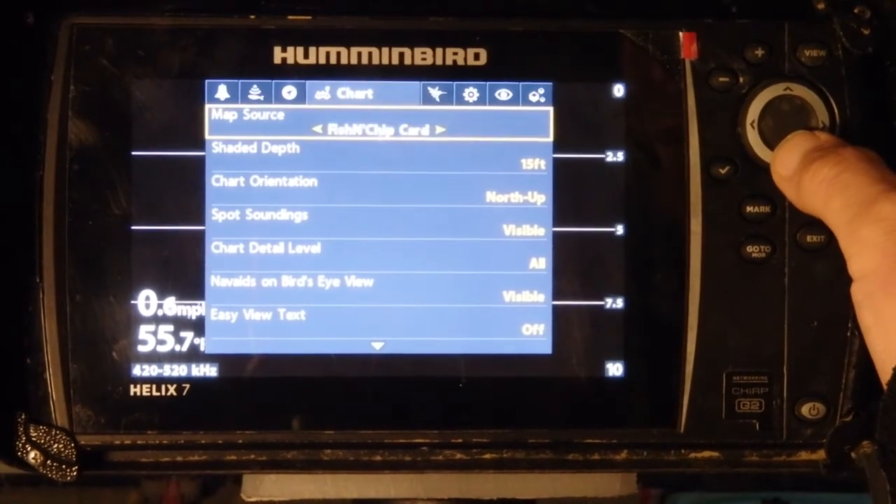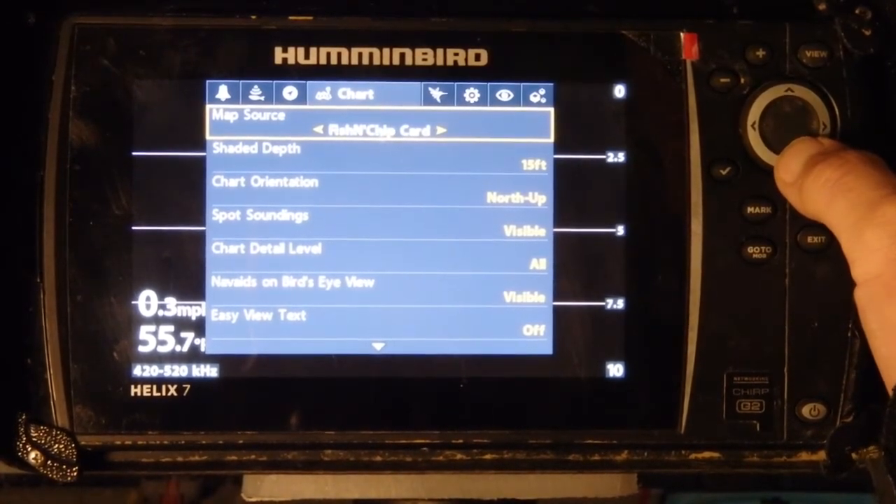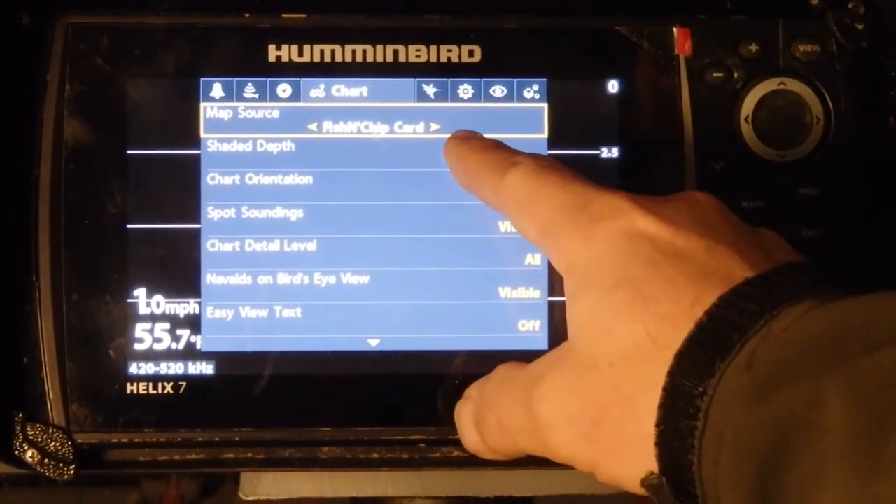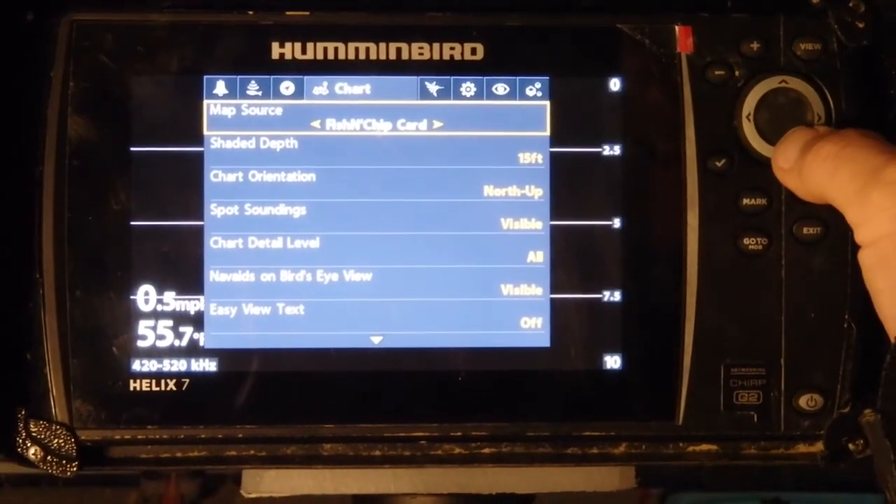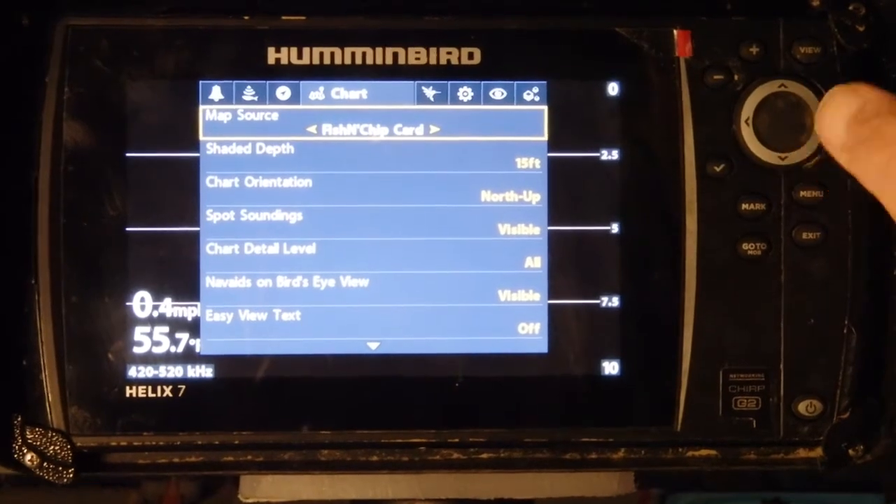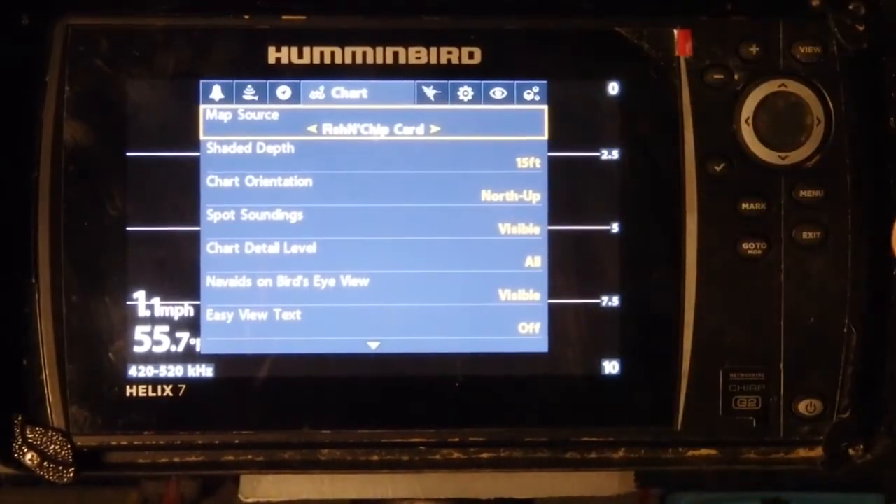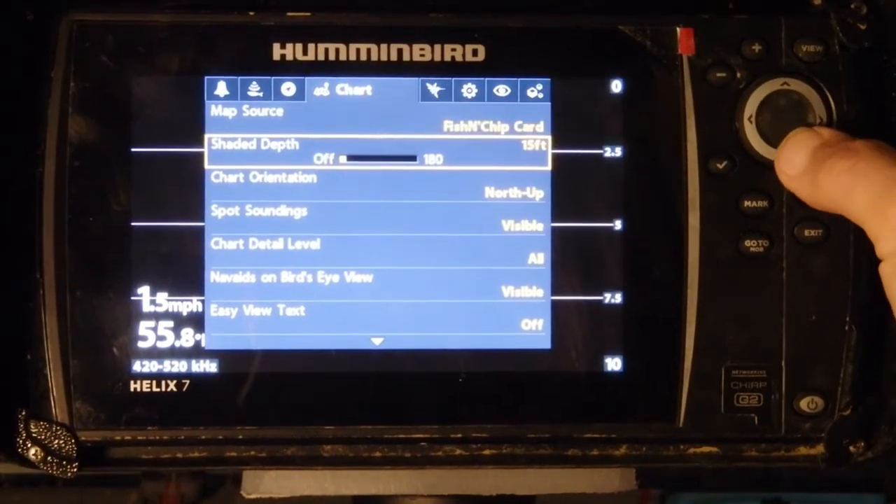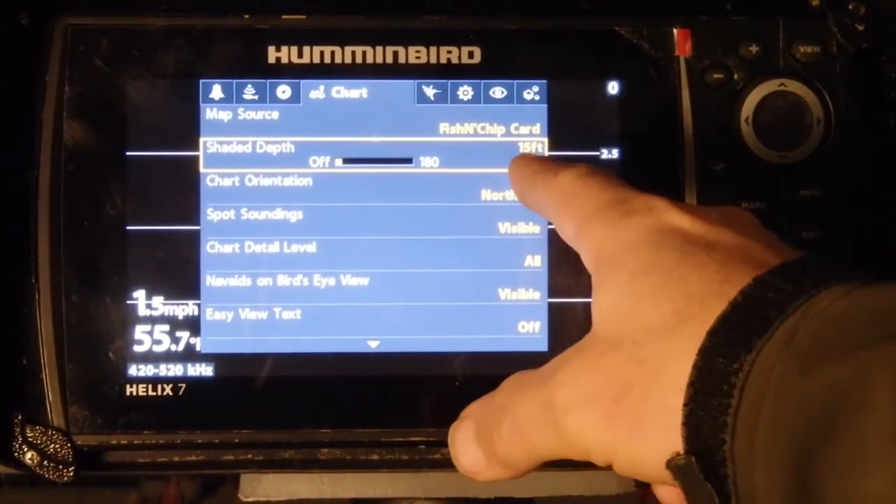Your chart settings, these are all stuff relating to your charts. If you have a card, you'll select which card you want to use or what map you want to use, because there are some base maps on here. Your card usually has some maps, so you'll be able to pick between the two. Well, this is kind of neat. You can change the